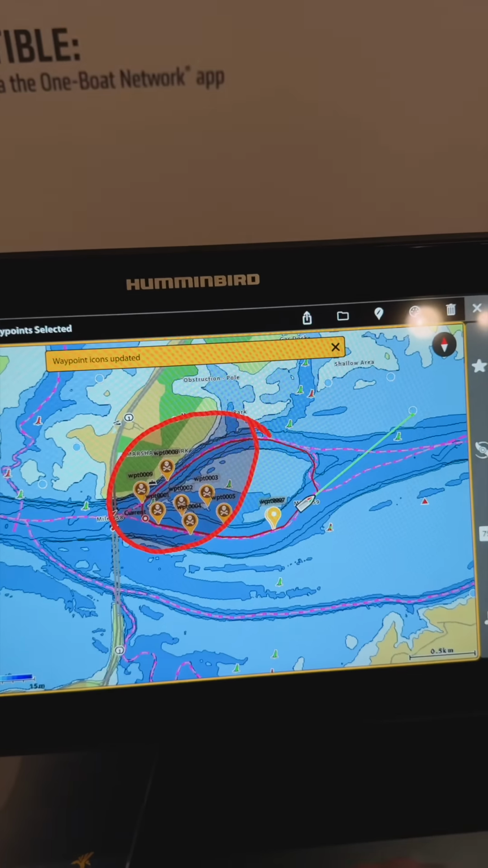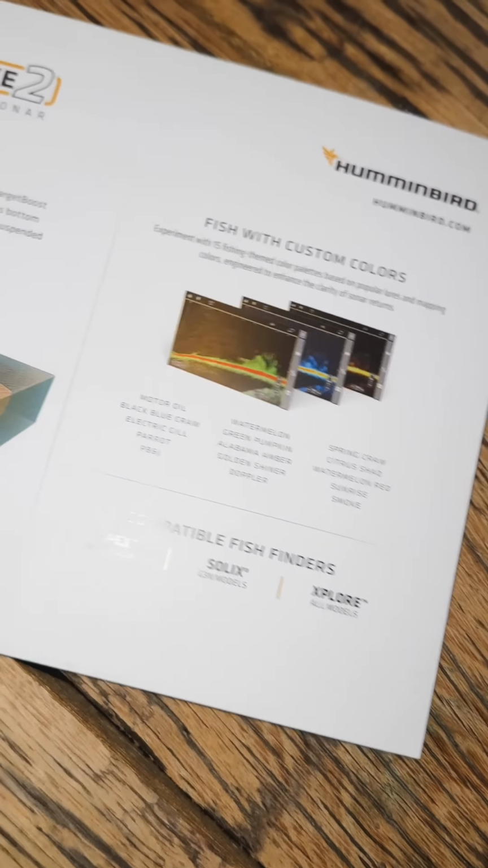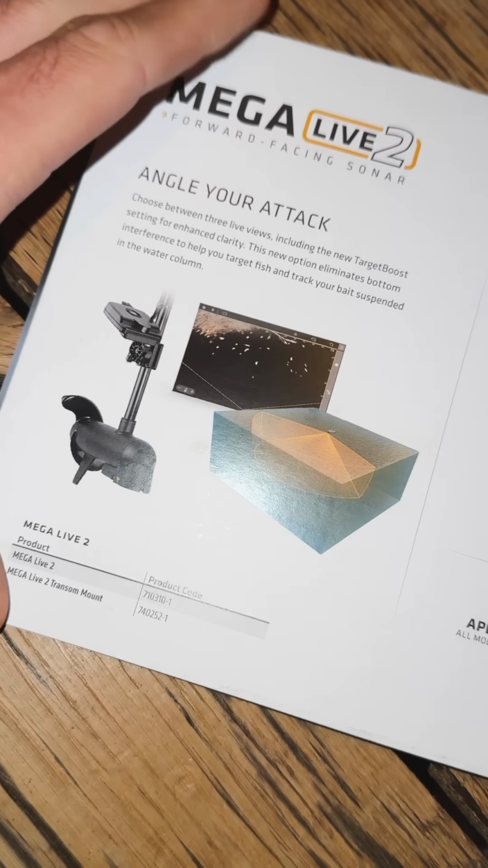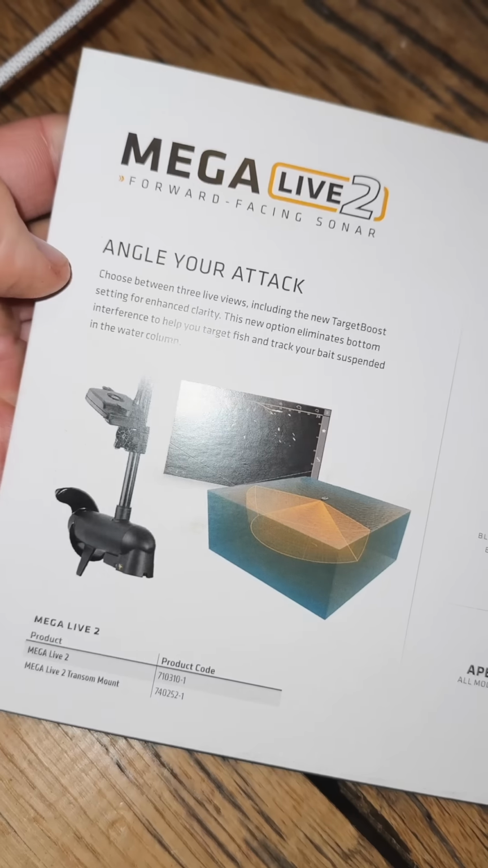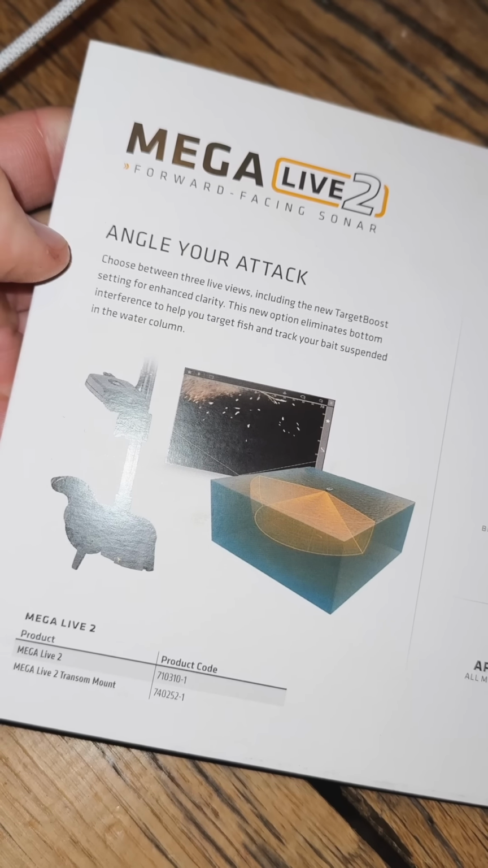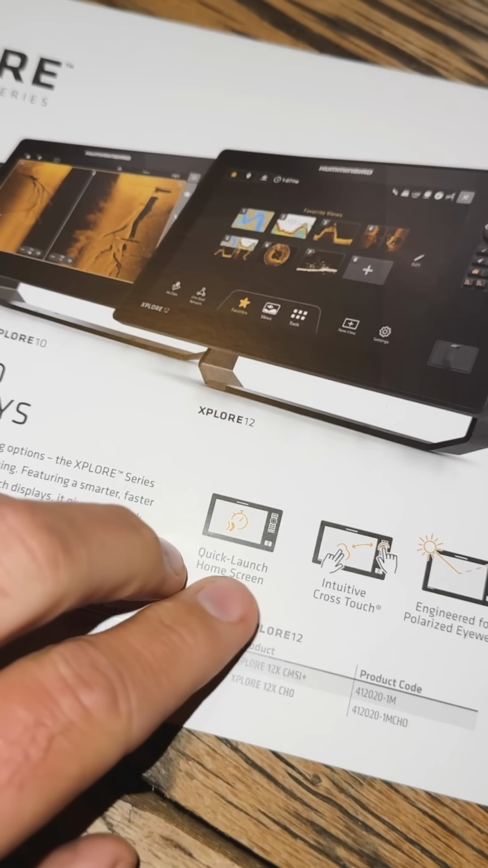and pricing is still under embargo. I expect the new Megalive not to be cheaper than the current version, and the new Xplore units will sit between the pricing of the Helix units and the Solix Gen 3. Meaning it will be a bit more expensive than Helix, but cheaper than the Solix units. Both Solix and Helix units will disappear from the Humminbird roster over time.